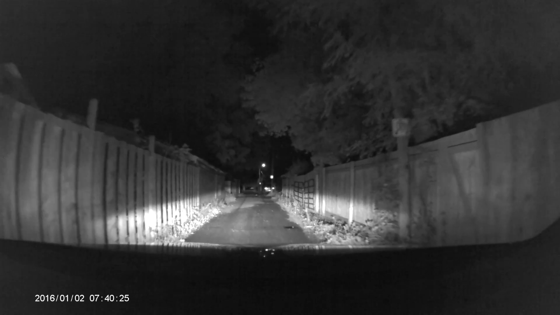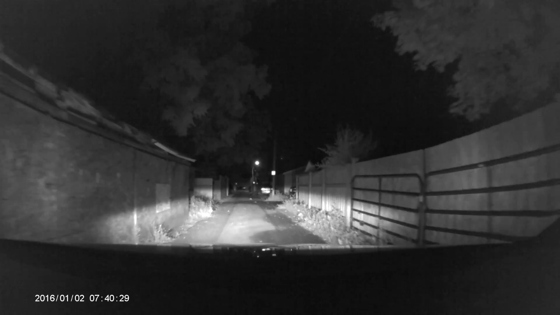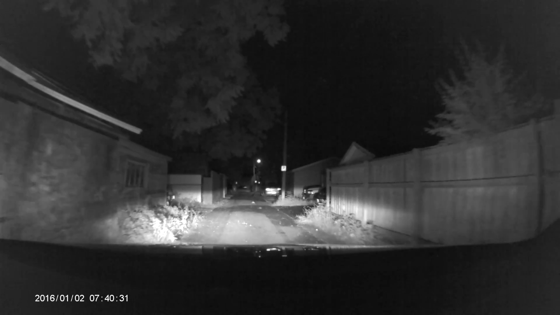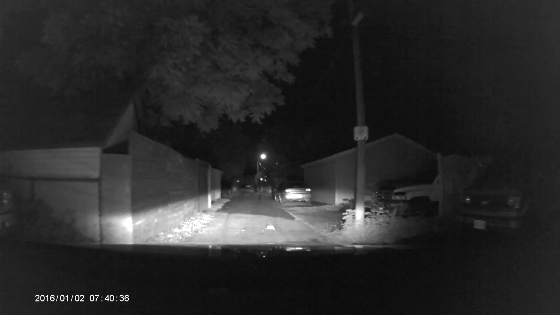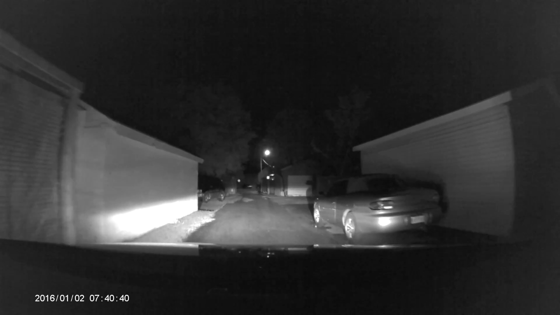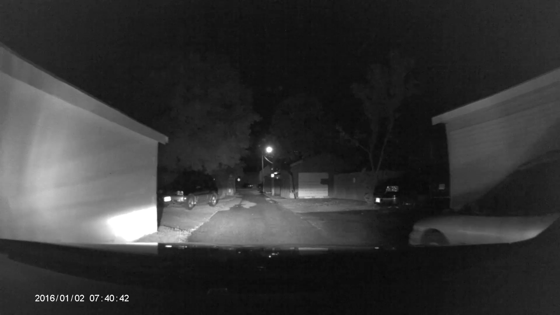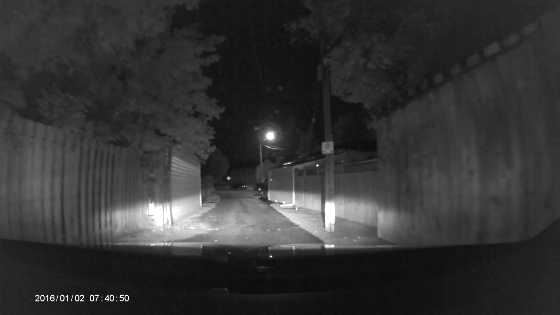What's happening, everyone? So this is yet another microphone test. I was told by the manufacturer that I should check out the night mode because supposedly the camera works really good at night. So I'm looking at the camera as I am talking and I actually see everything in front of the car. I'm gonna turn off the headlights and you can still see some stuff and it's totally dark. So now the headlights are back on.